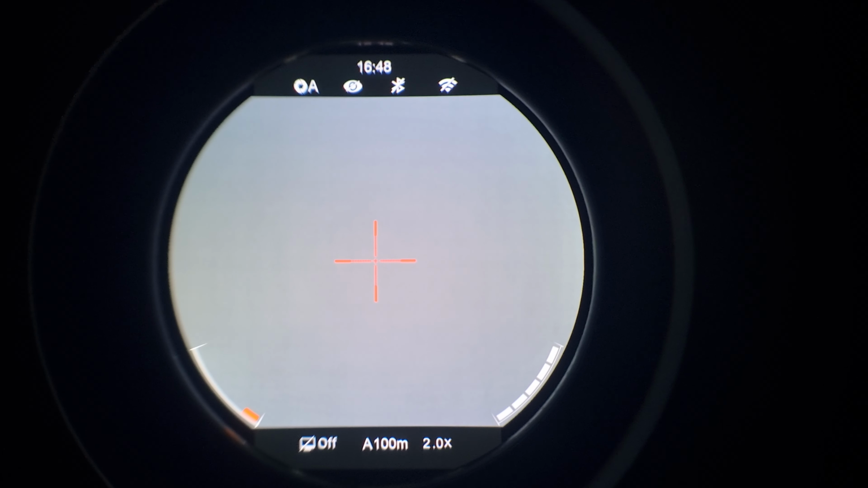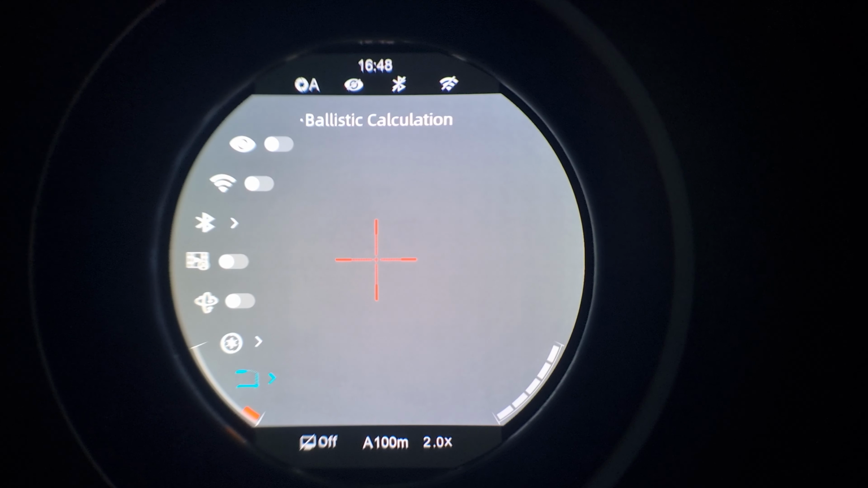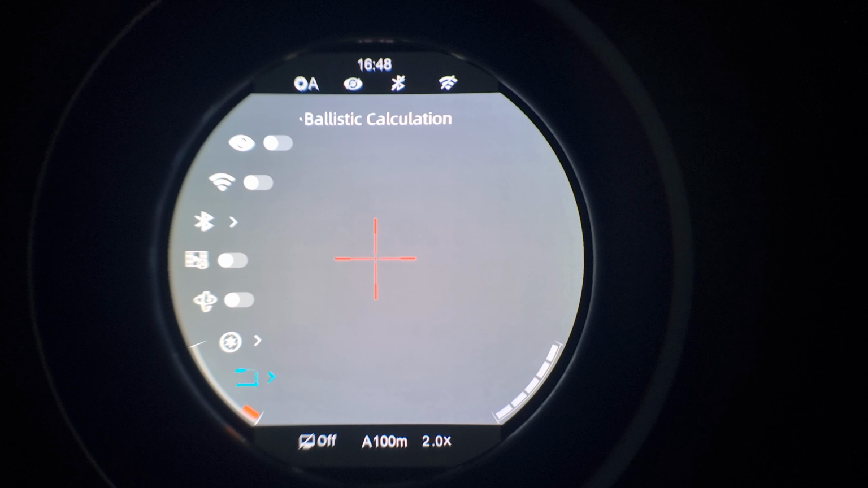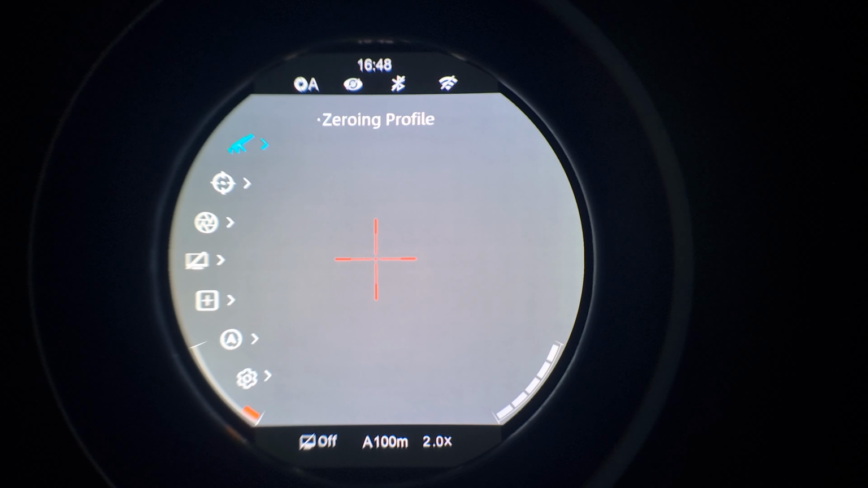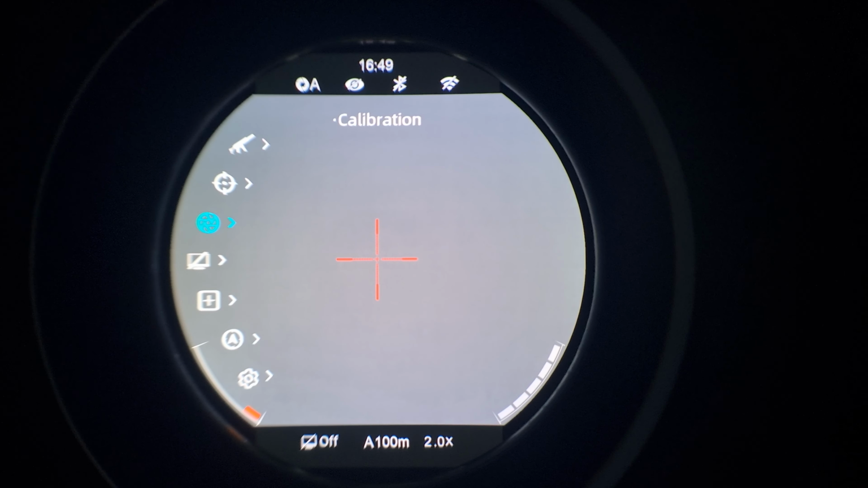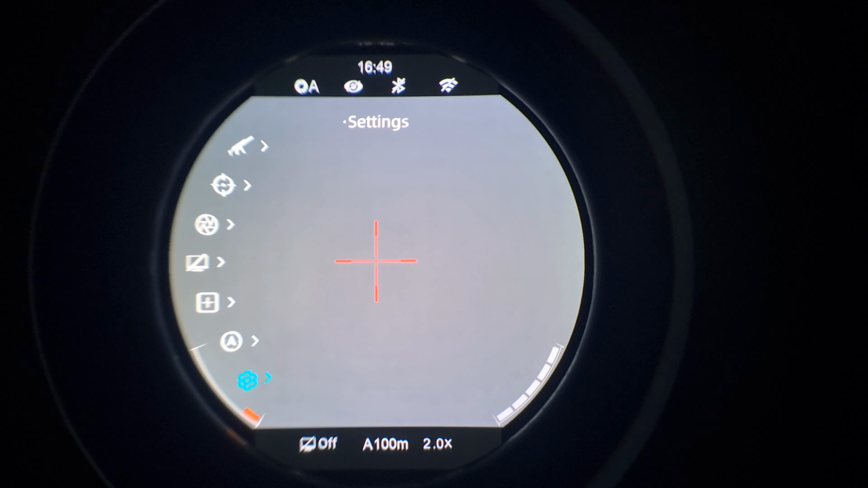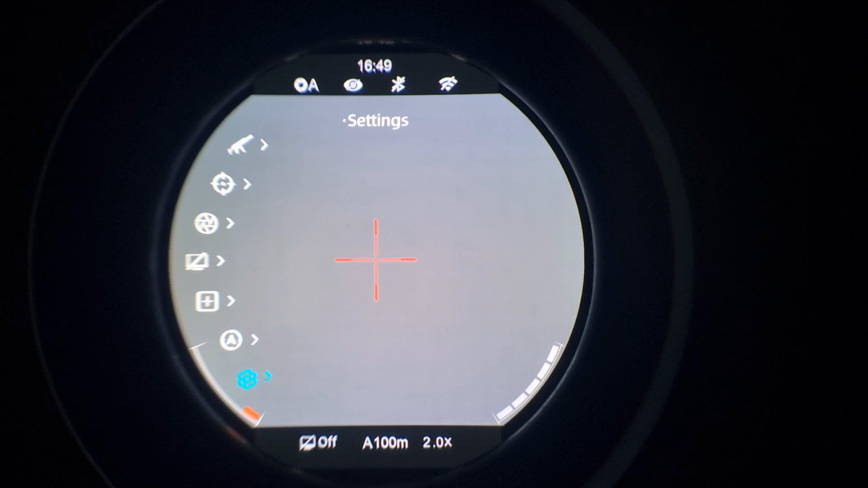I don't actually have the laser rangefinder yet. If I get my hands on it, I'll do a video on setting that up and seeing how it works. I'm sure it'll work fine. Then you go to the next page. You've got your zeroing profiles, reset zero distance, calibration, standby, pixel defect correction, compass calibration, some more settings. And that's it.